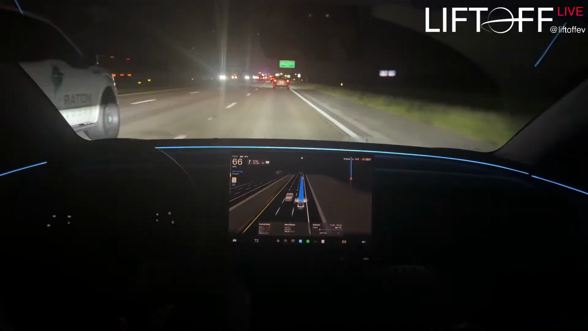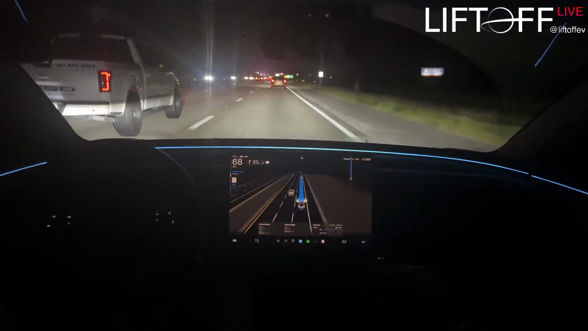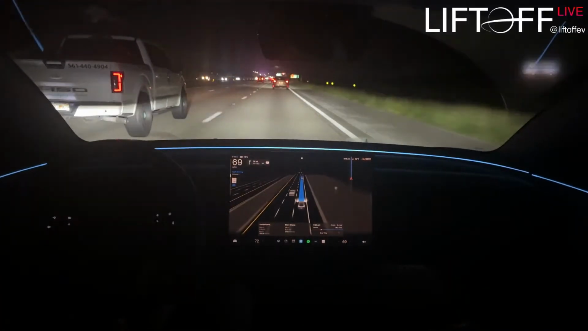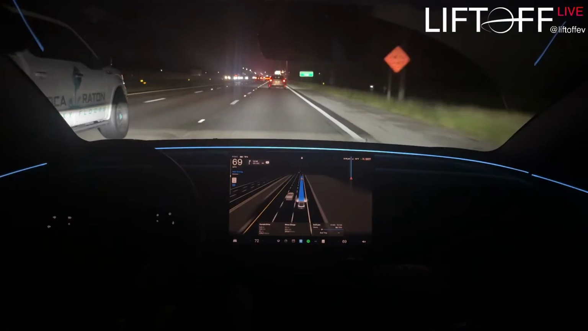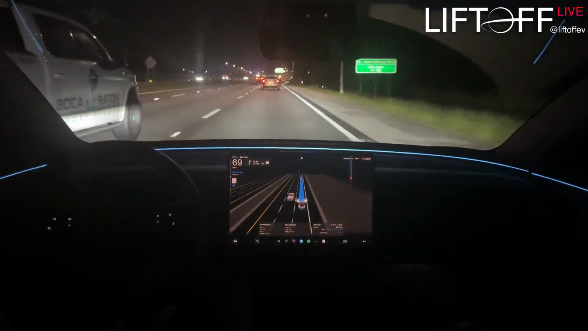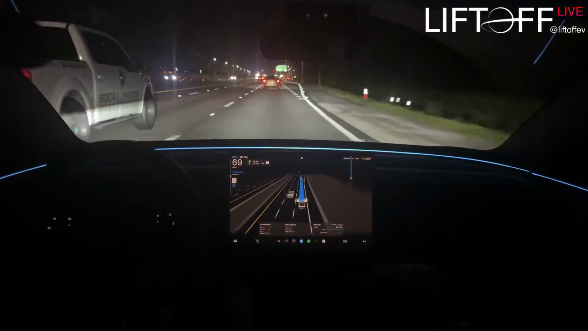Alright, so we're in standard mode. Car's only going like 68 in the 70s so far. It doesn't seem to be too eager to get left, but I would expect that because we're getting off in like 2 exits. Man, looks like I gotta clean that camera lens too. A little blurry back there.